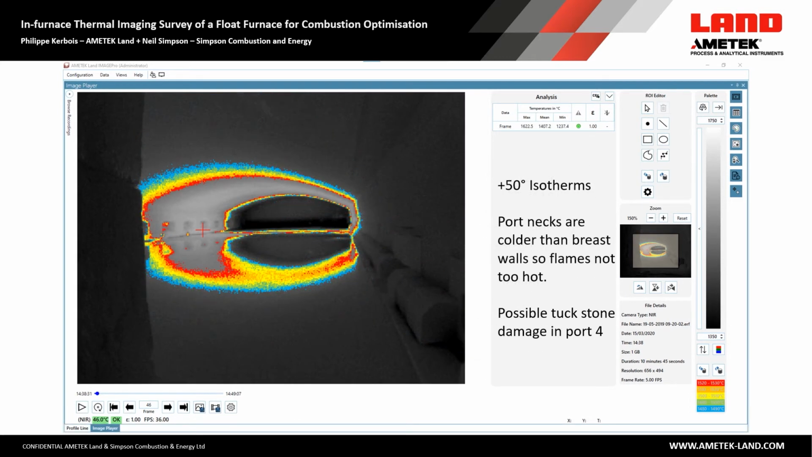The same view, but I've increased the isotherms by 50 degrees. The port necks are clearly colder than the breast walls, which is good to see. So the flames are not too hot, and it also looks as if, in addition to damage at port 5, there's also damage on port 4.